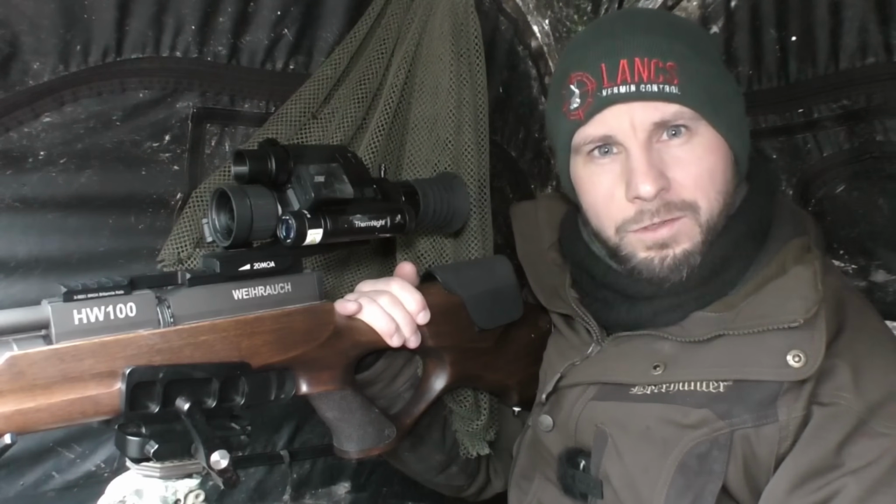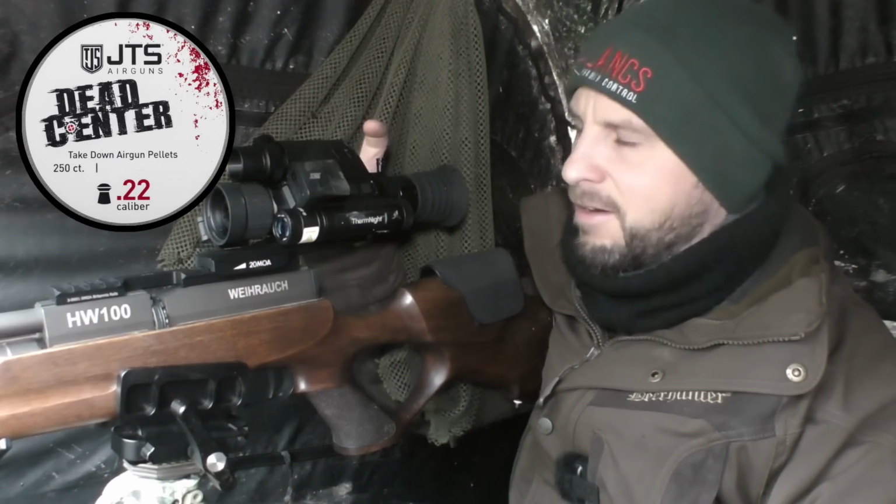I think now is a good time to tell you about the equipment that I'm using. So this is the Weihrauch HW100 in .22, sub-12. I'm using JTS 16.08 grain pellets. I have the Thermnight 635 on top, the Man-Bailey saddle clamp, and Primos trigger sticks, the short version. If you want to know anything about the equipment that I'm using, I've left all the information in the video description below.